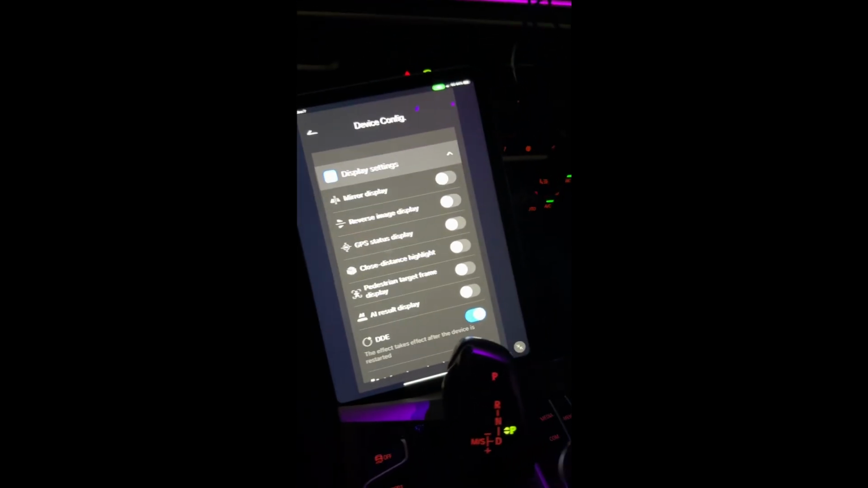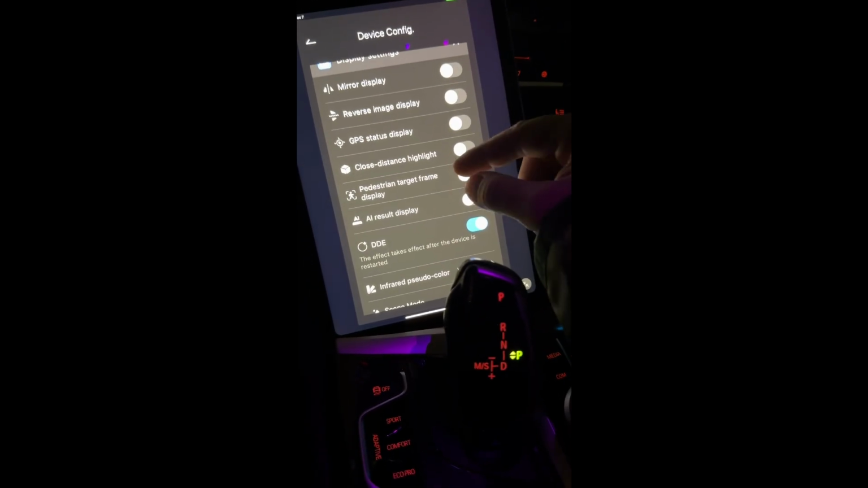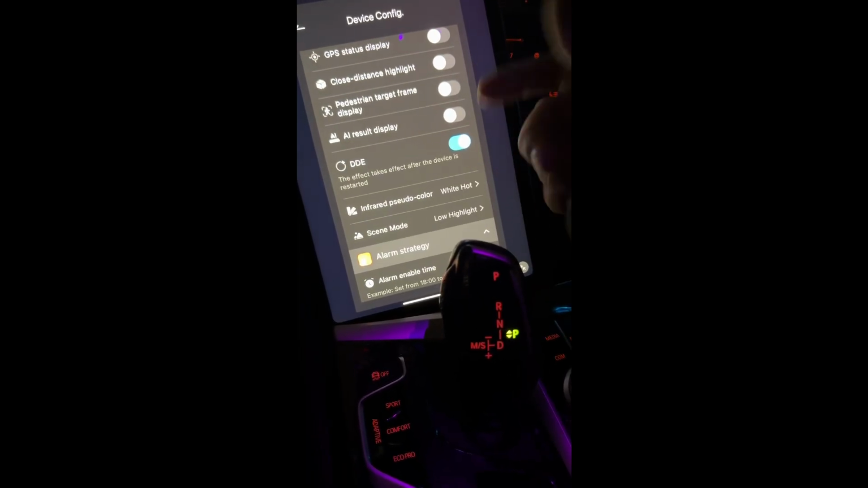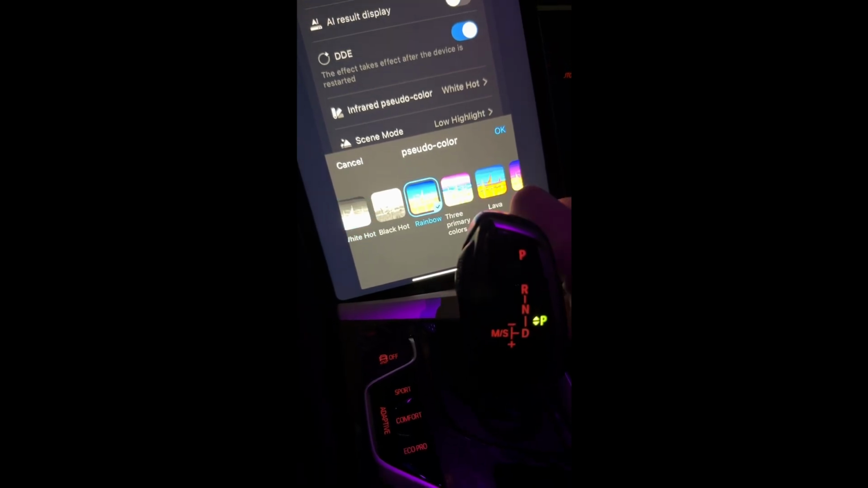And just real quick for you, we've got your settings here. You've got your brightness. You can mirror the display, GPS, close distance highlight, pedestrian target frame, AI display result. I usually turn those off, but you can change your infrared color to any of these options down here. There's quite a few of them, but if you go to rainbow and then hit OK, the heat's going to be displayed how you might normally see a thermal camera. You know, you've got your red hot, blue cold.